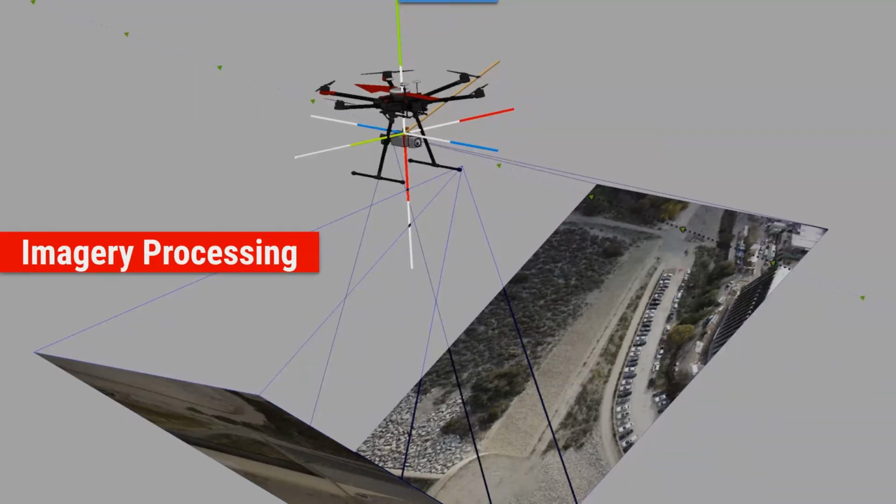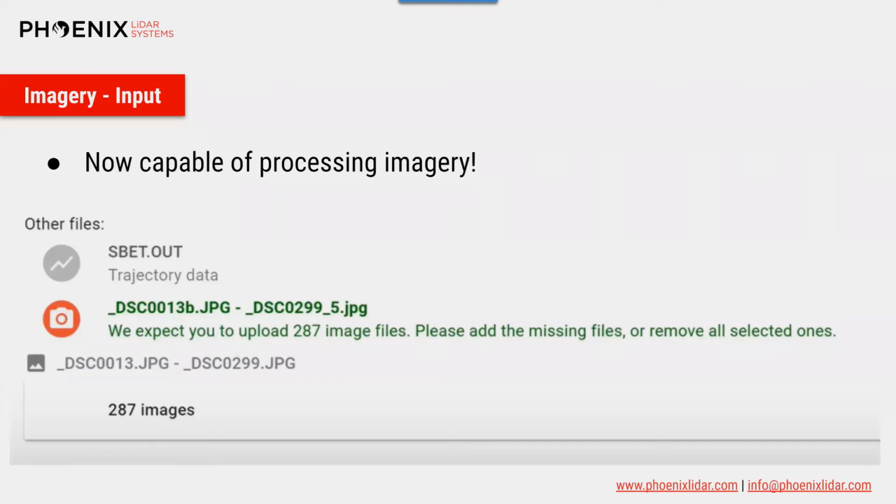So I'll now move on to the imagery processing section and the new features available there. LiDARMill version 2 now gives you the ability to upload imagery collected during a mission, automatically calibrate the imagery, and then encode the final point cloud with RGB or thermal values, or both.